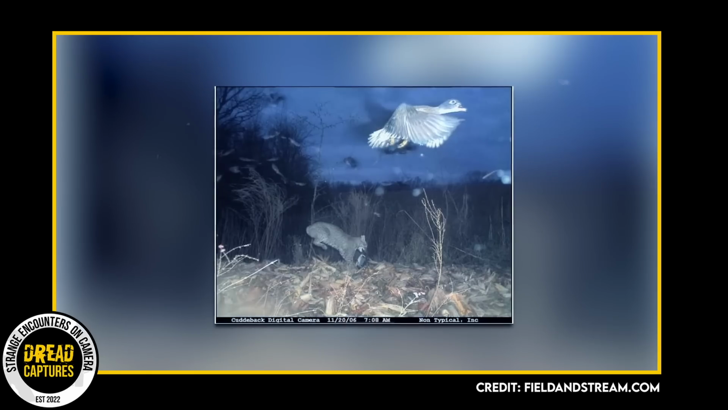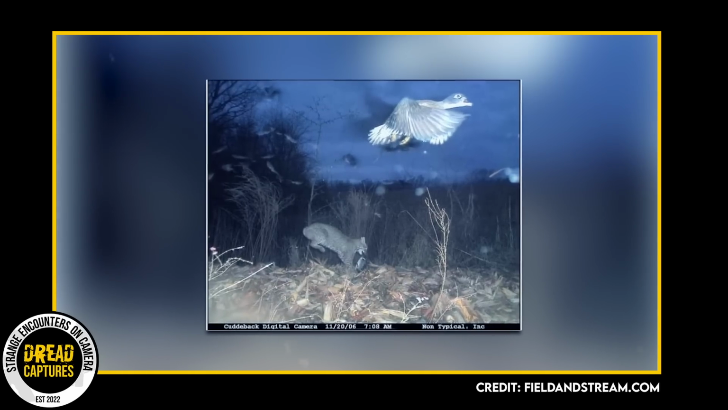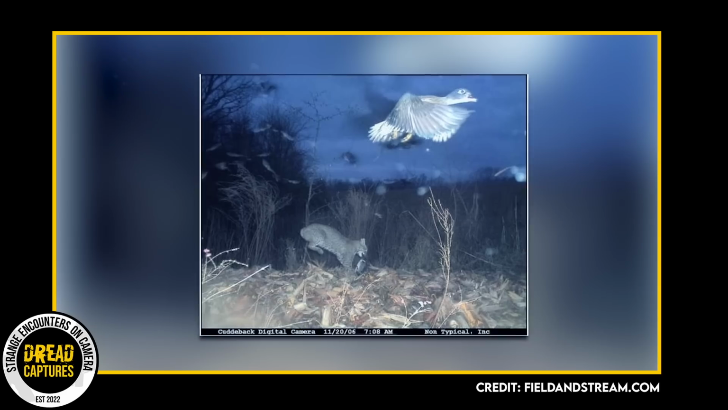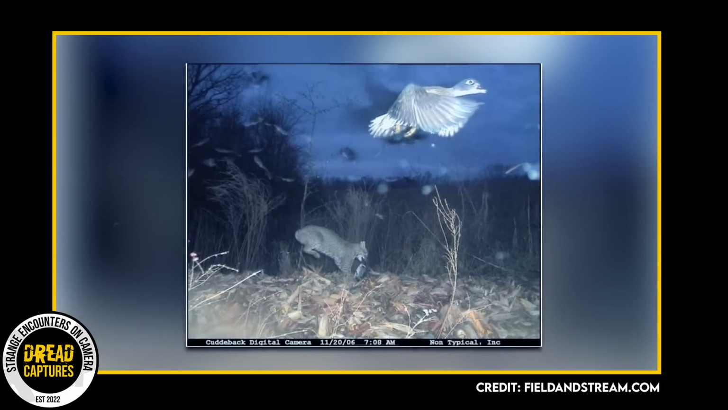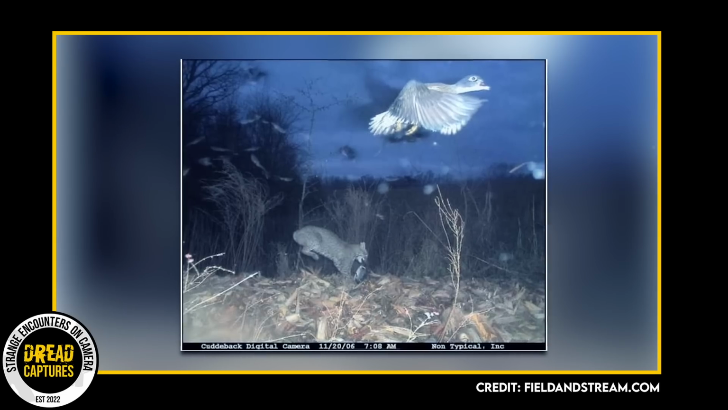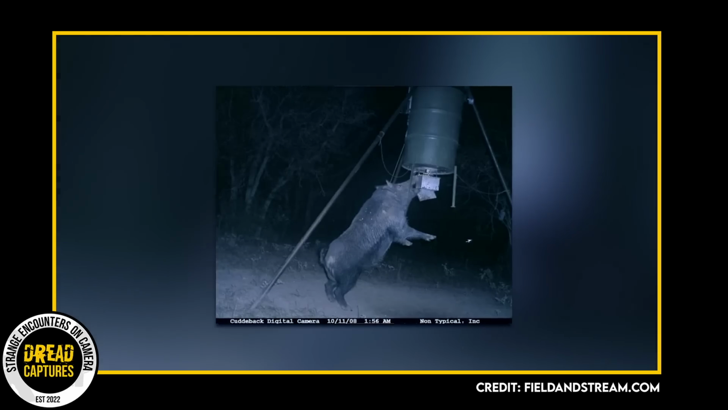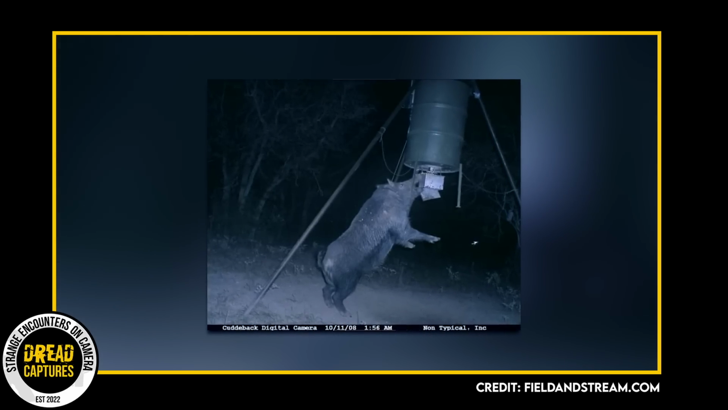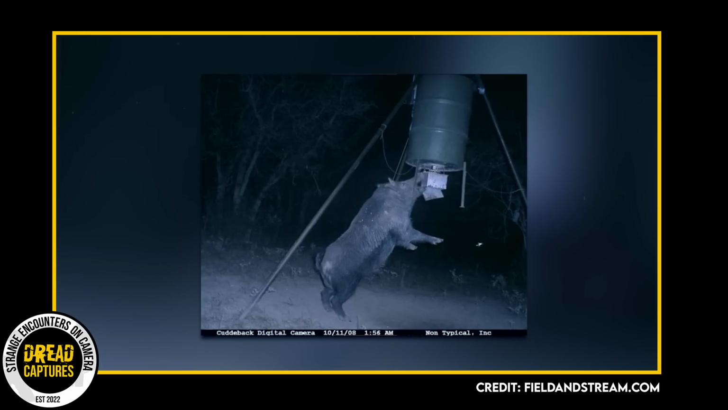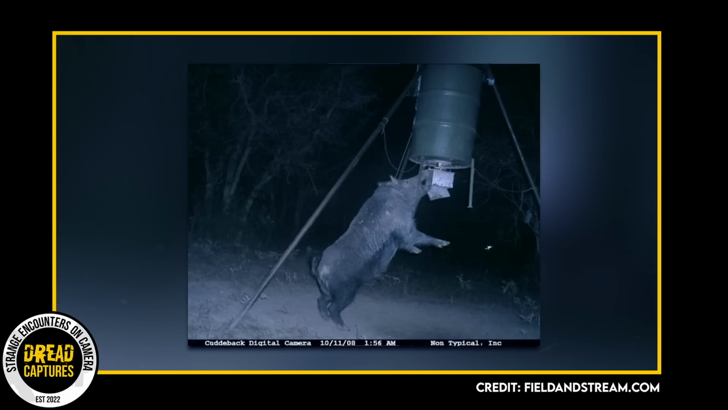A great live action shot here. We can see the duck in the foreground safely flies away. But unfortunately, it appears the bobcat made a meal of one of the others. And this last guy here, he hit the jackpot. Just funneling the feed right into his gullet. These hogs have voracious appetites.